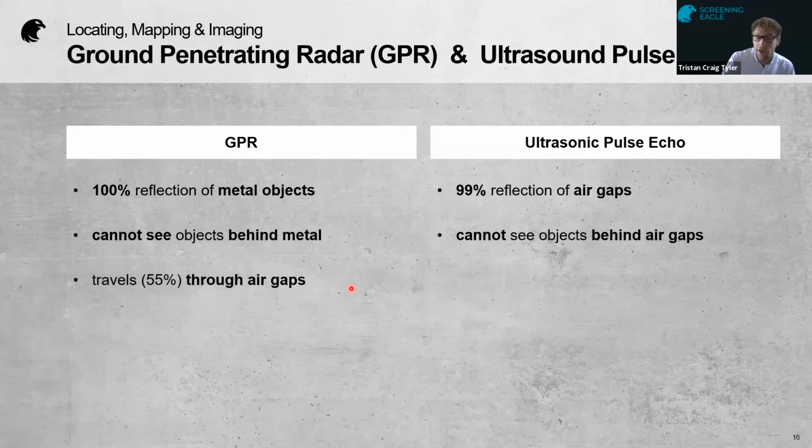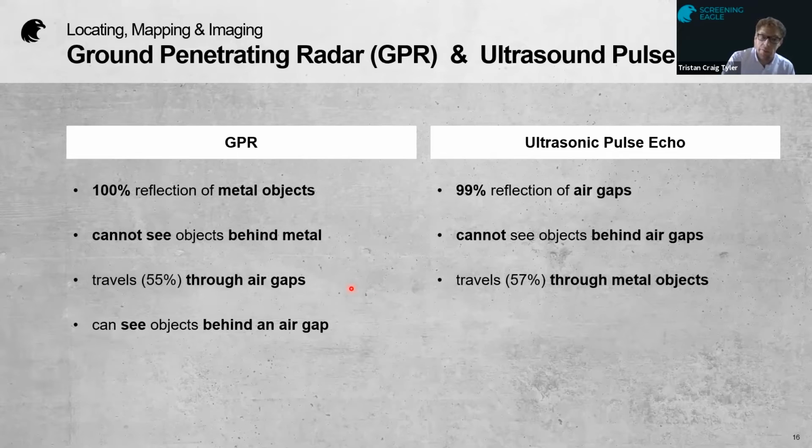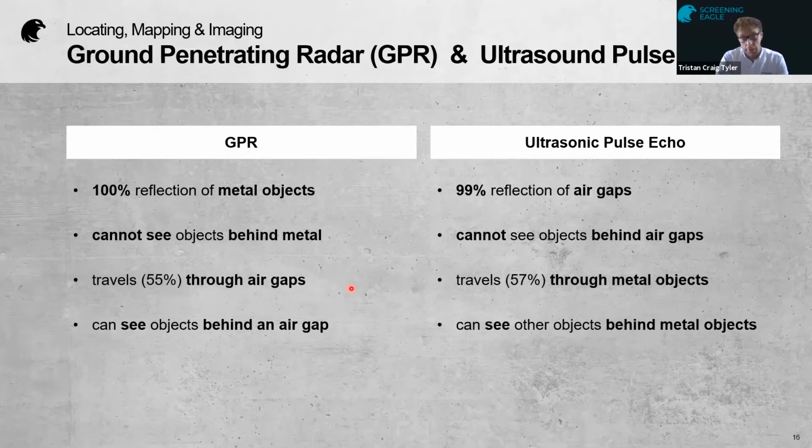GPR will travel through an air gap, and pulse echo will travel through metal. So in summary, with GPR, you can see behind an air gap and you can see metal clearly. And with pulse echo, you can see behind metal and you can also see air gaps very clearly.